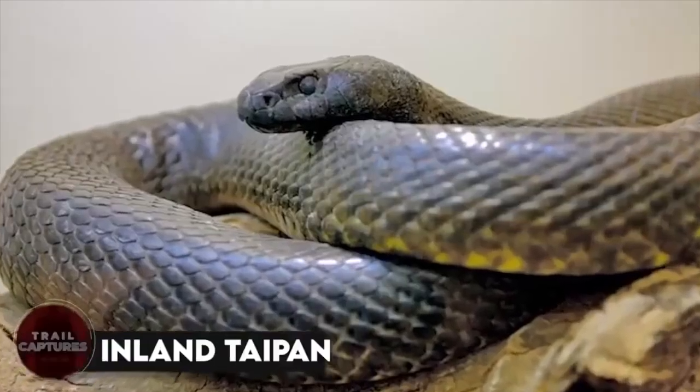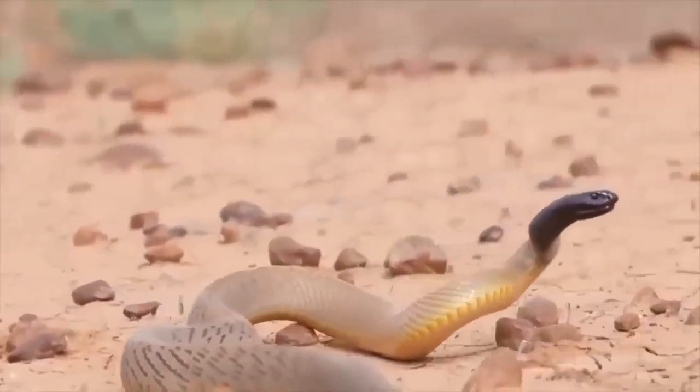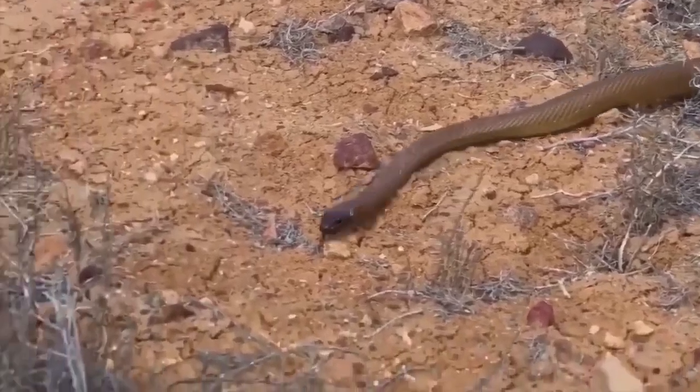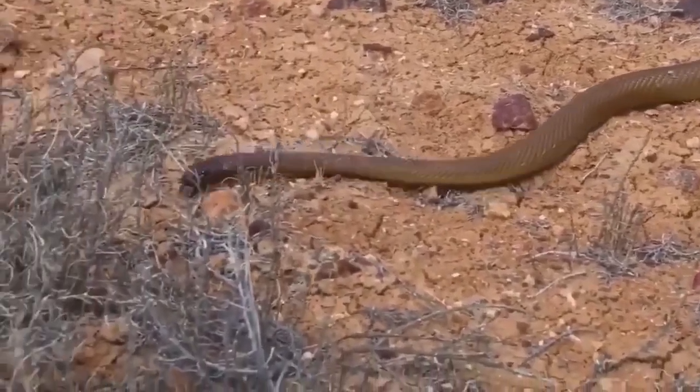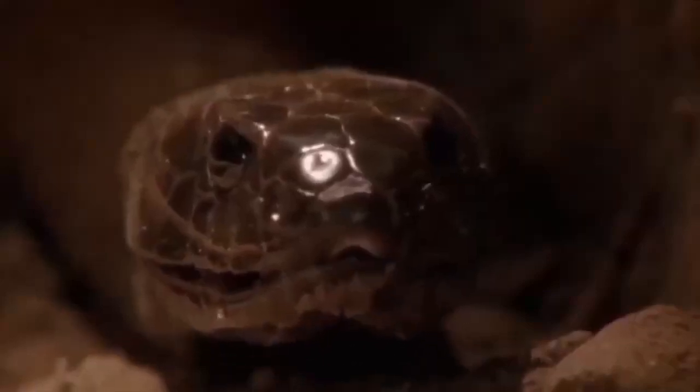Inland taipan. If you're not a fan of snakes, then you better steer clear of the inland taipan, mate. This snake is not to be messed with, as it's considered the most venomous snake in the world. Its venom is so deadly that it can cause multiple organ failure and can kill a human in less than an hour. Talk about fierce.